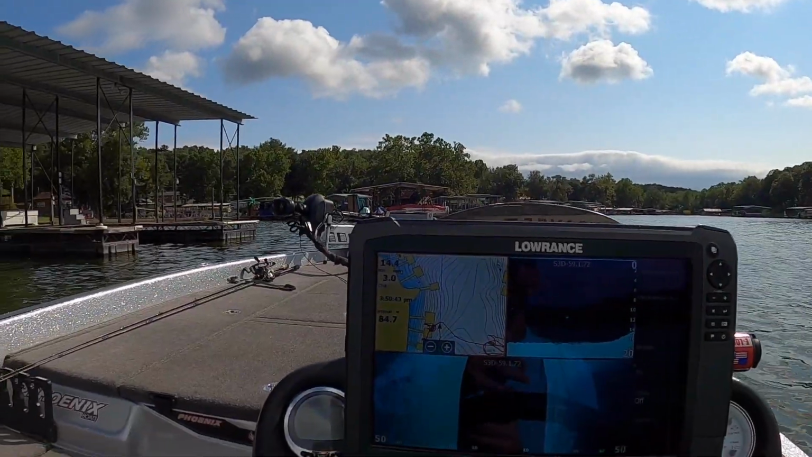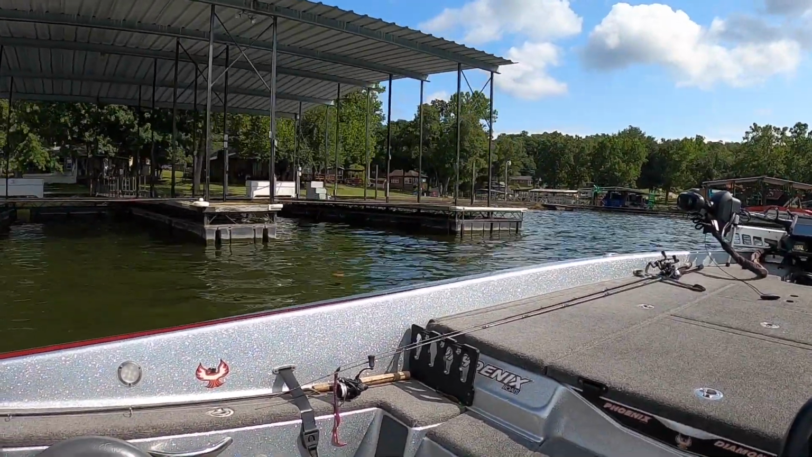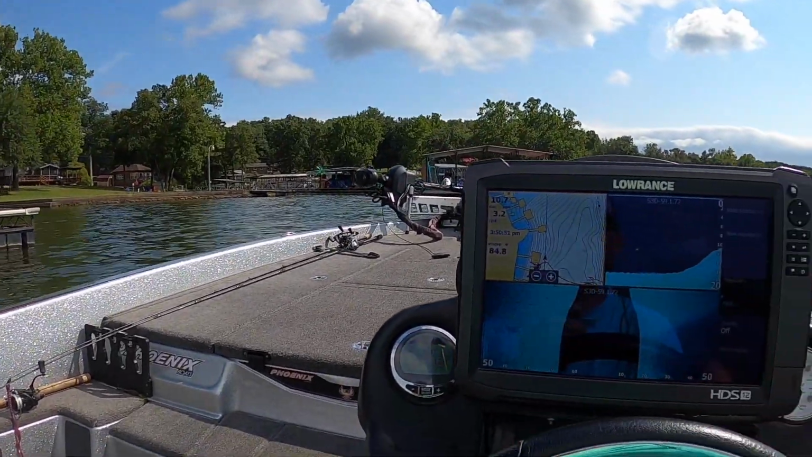Now I'm going to show you some brush piles. Actually, I have a bottom change over here that I'm going to just show you, what I'm looking for on the graph. All right, now when I'm graphing, I'm just 15 feet maybe, center of the boat, away from the docks, and I'm just cruising along.